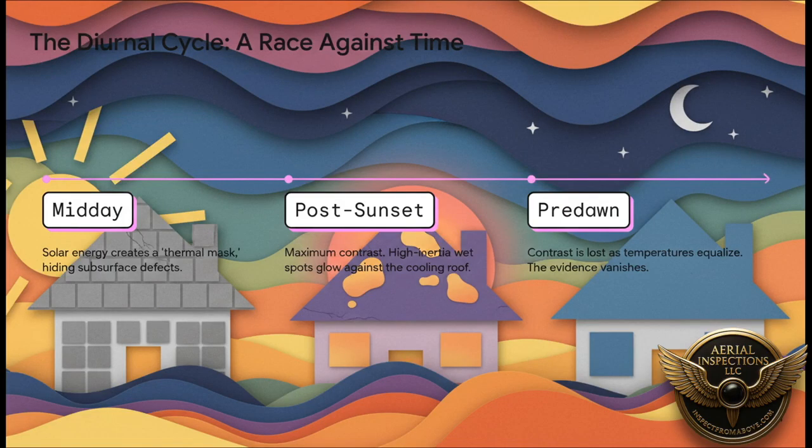And this whole thing is a race against time. If you fly at midday, forget it. The sun's energy just blasts the roof and creates what we call a thermal mask, hiding everything. But wait until just after sunset, and you hit this perfect golden hour. The dry roof cools off fast, but those wet spots, our stones, are still glowing warm. The contrast is perfect. But if you wait too long, like until just before dawn, everything cools down to the same temperature, and all that evidence just vanishes.